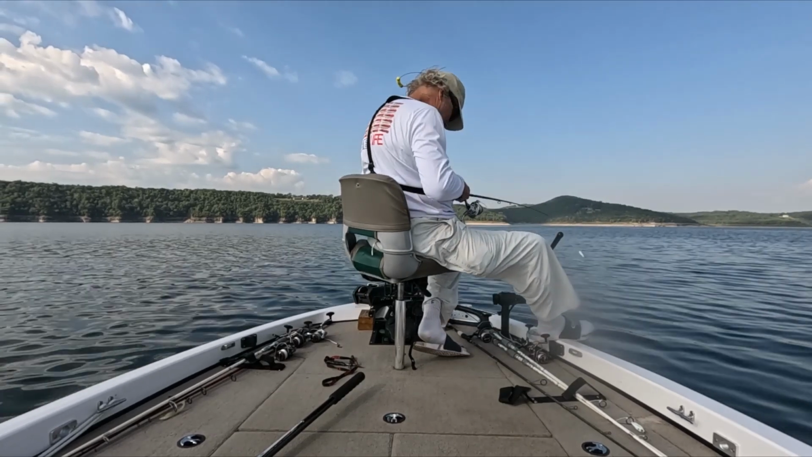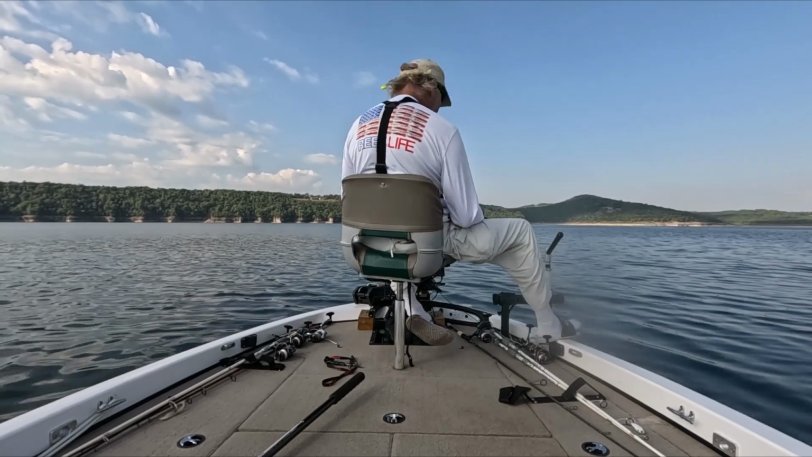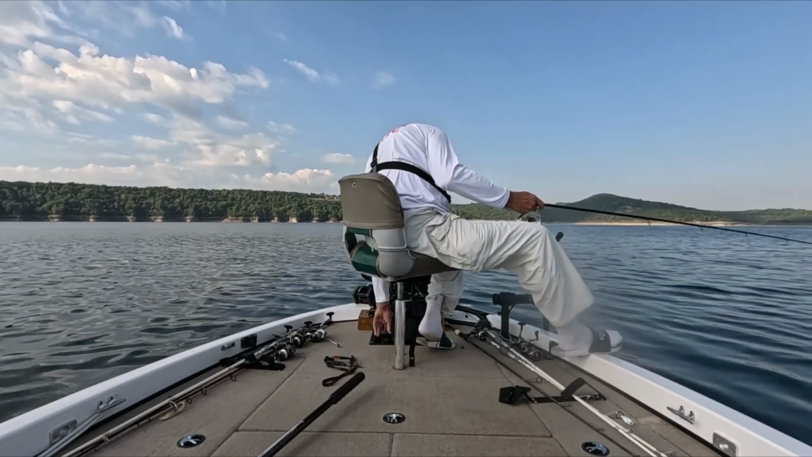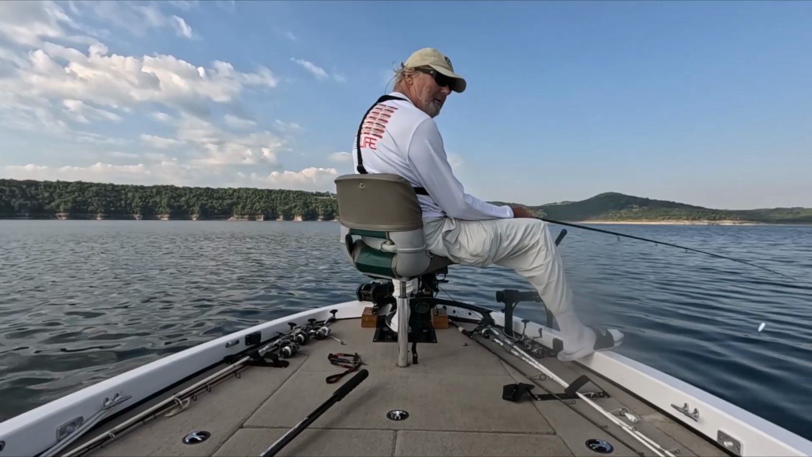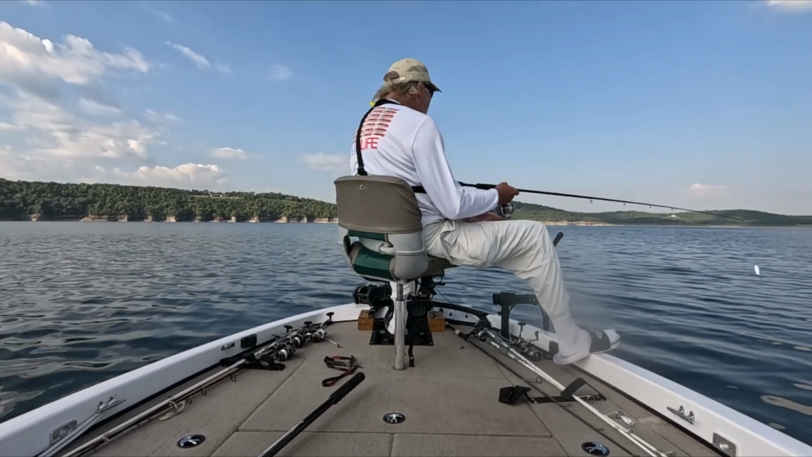Jump back and forth between cameras here. But if you're not a member of the Twin Lakes Walleye Club for Bull Shoals and Norfork, you should be, because that's where you get valuable information from fishing reports and weekly reports on the thermocline. It's all about the thermocline in the summertime.